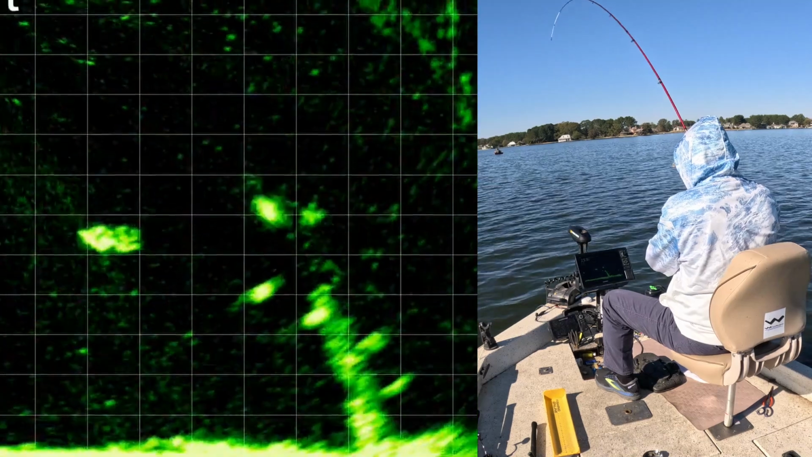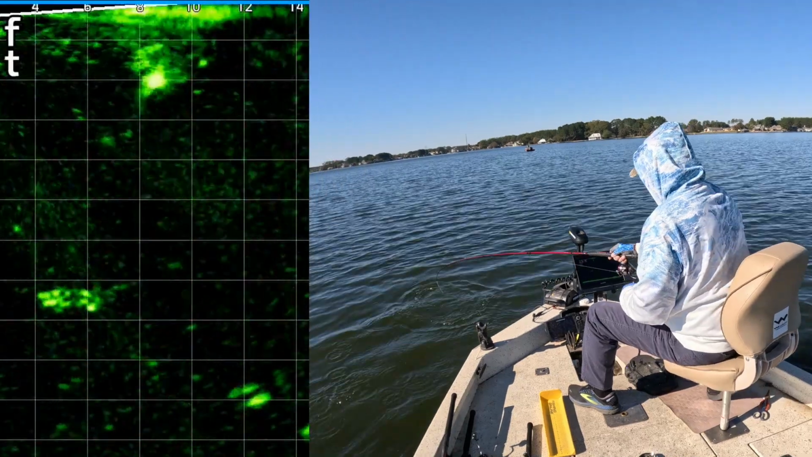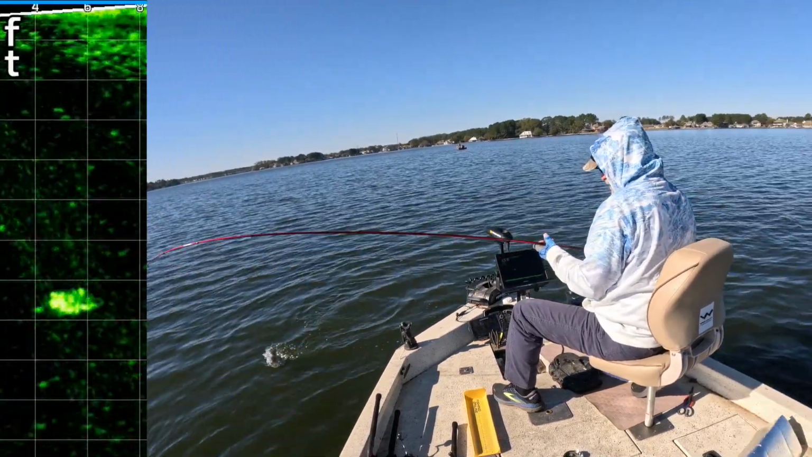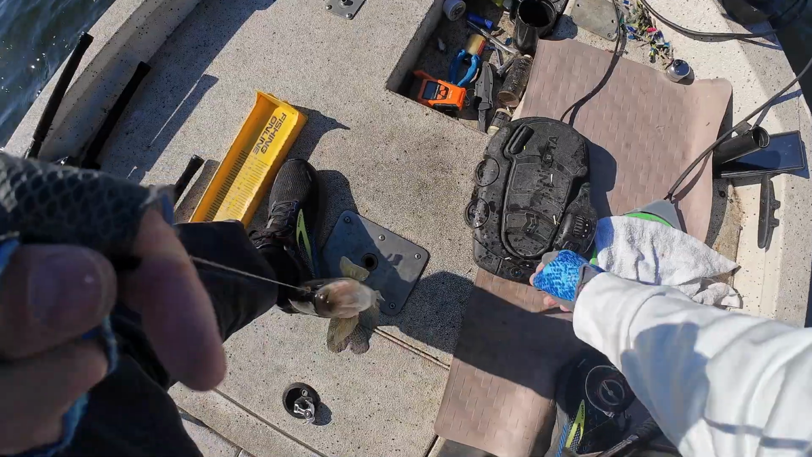Got him. Yeah, man, right off the top of that tree. Good Lord, look at him come up. That's a good one, too. Oh, my goodness. That's a 2-pounder. Get up here. If I can get him in. Oh, my goodness. Gosh, that's over 2.